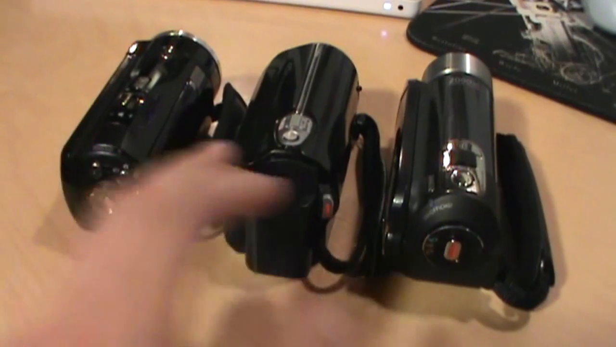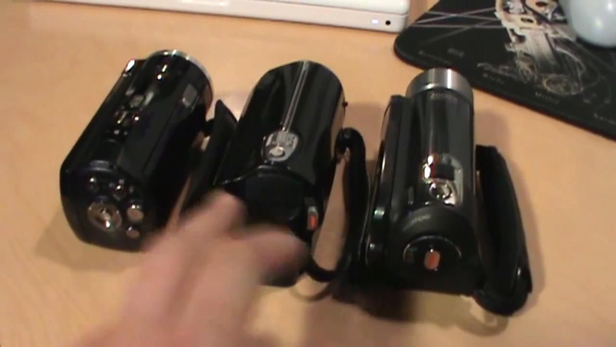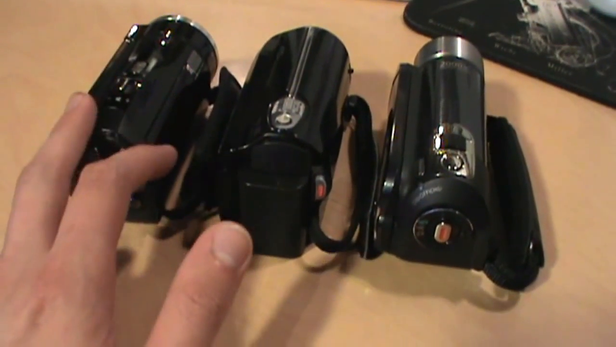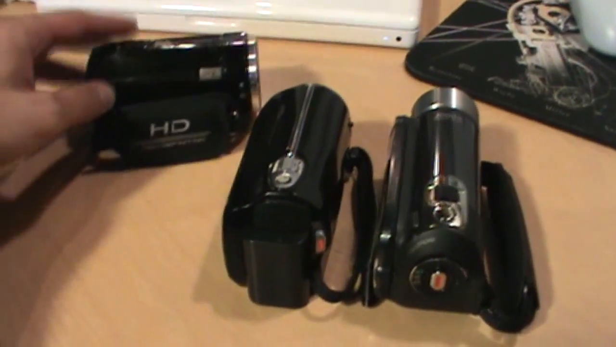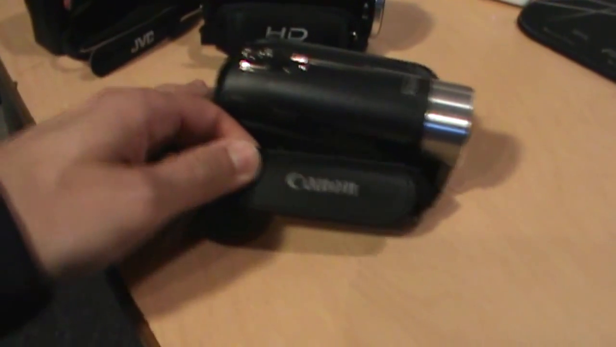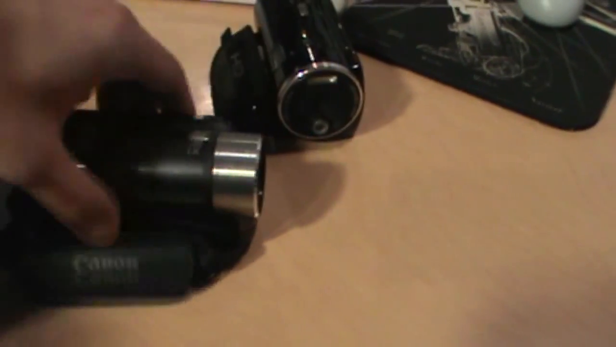Here's the Bell & Howell next to the 2 camcorders I use most often to make my YouTube videos, the JVC GZ-MS230 and the Canon FS200. It's about the same size. The JVC is a little bit taller and the Canon is a little bit longer. And I would say the Bell & Howell actually has the best hand strap. This one on the JVC is just a joke. And the Canon is a little bit thinner than this one, so that's one nice thing about it.